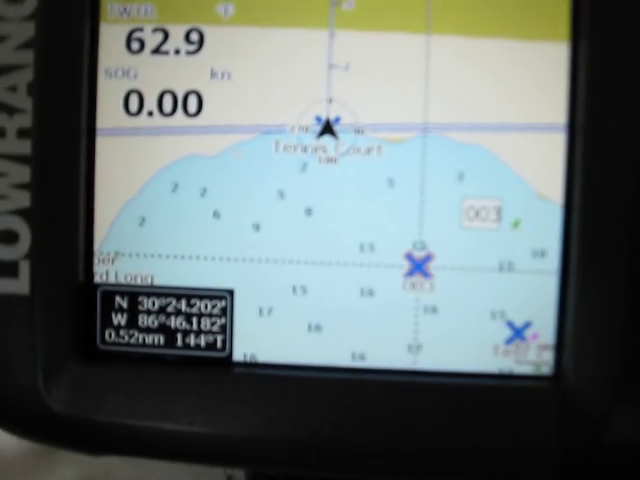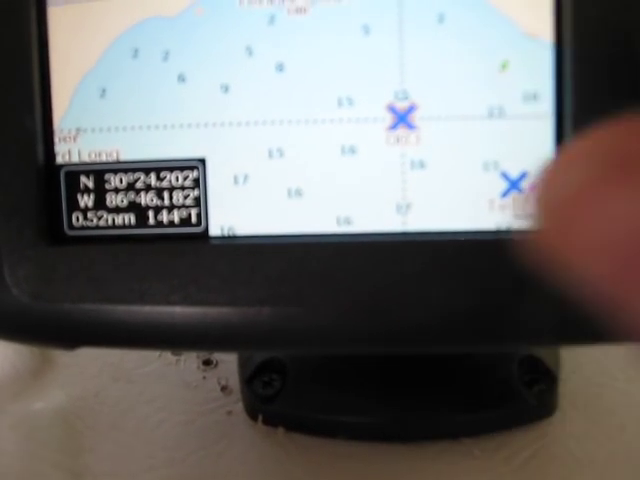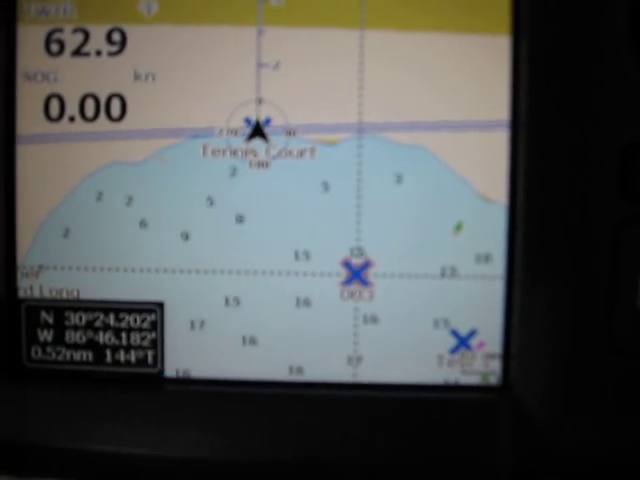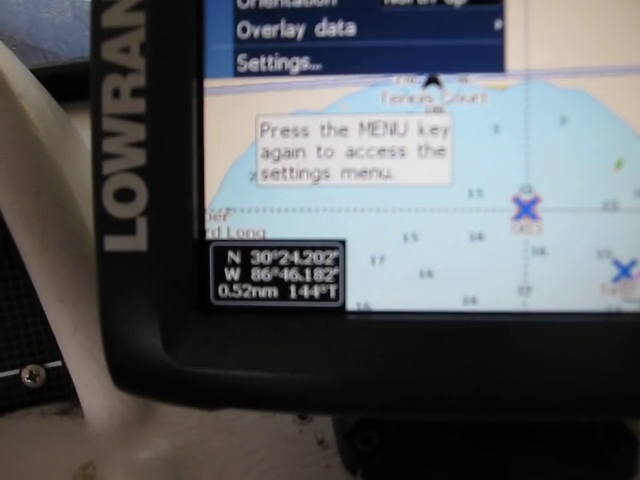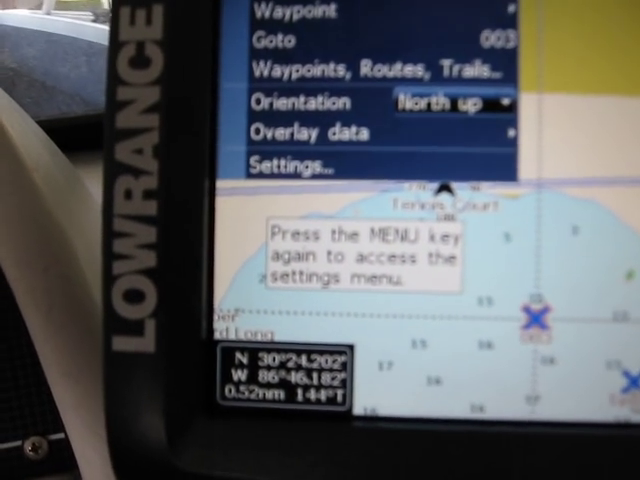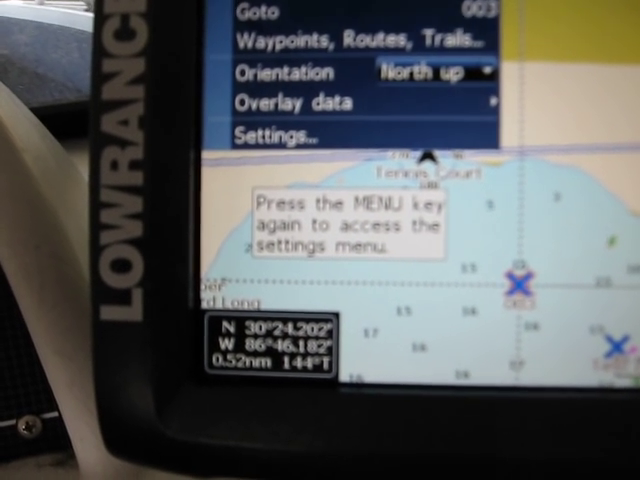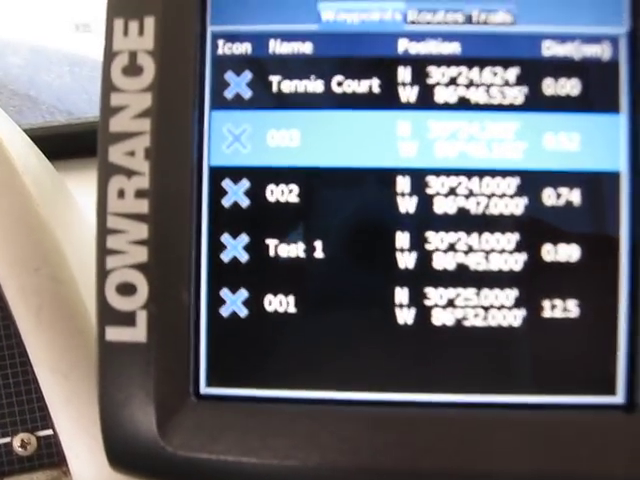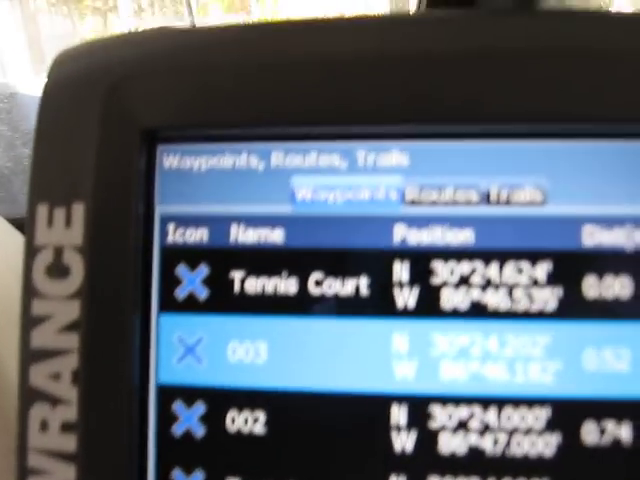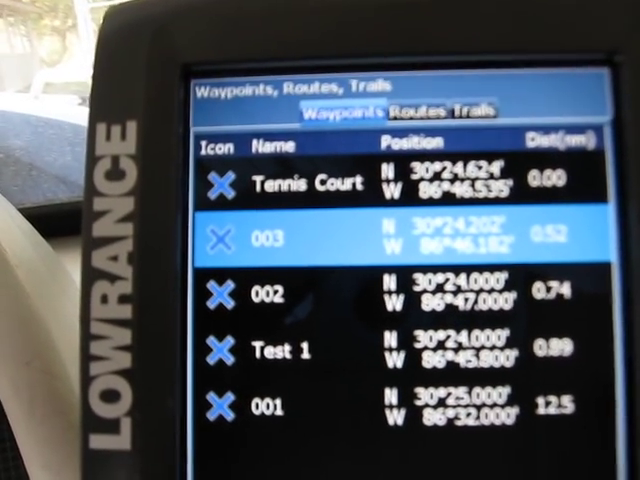Now then, there it is, located on the chart. That's waypoint number 3 that we just saved, and that identifies it as number 3 there. Let's go in here and hit menu, and we can return to the vessel, go to that waypoint, or we can come down here to waypoints, hit enter, and there's number 3, the waypoint we just created.